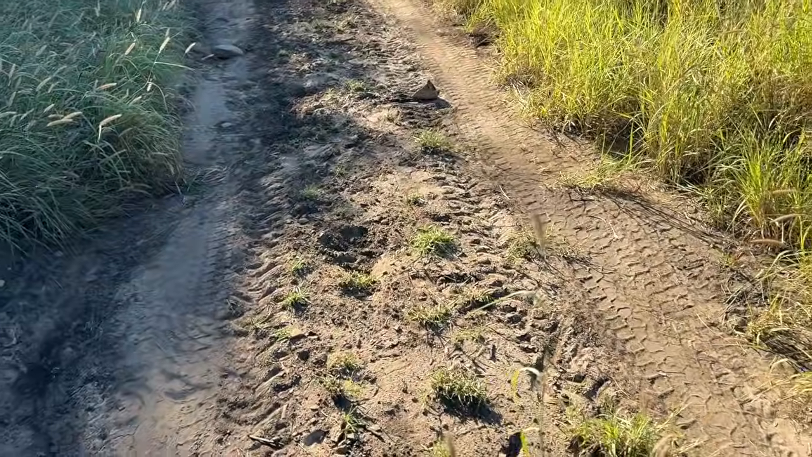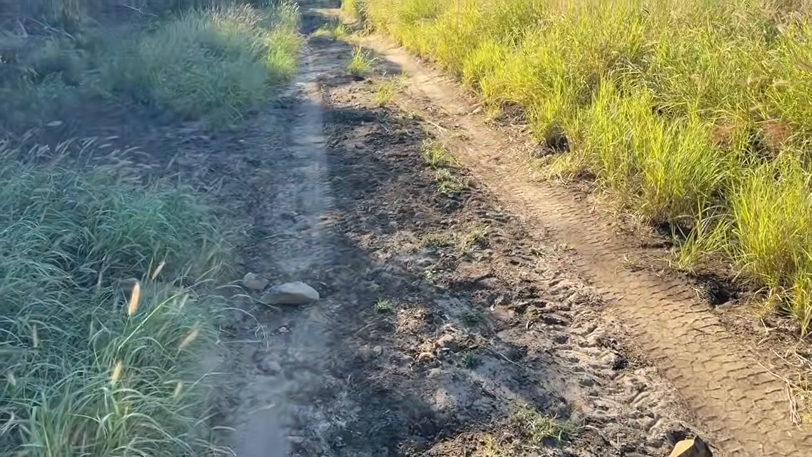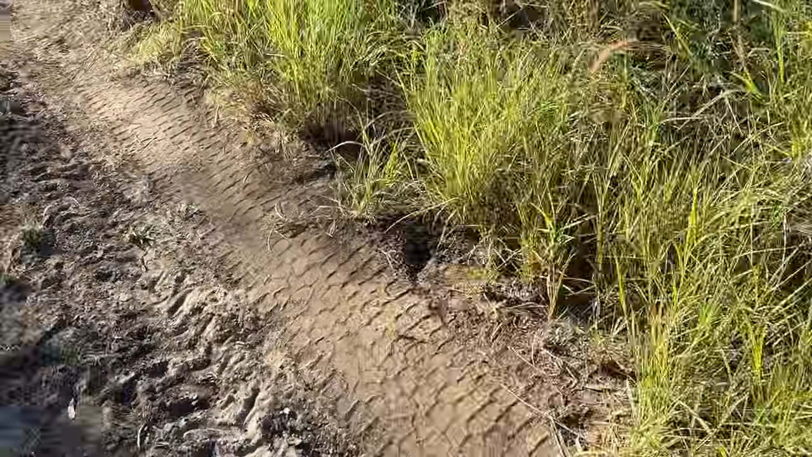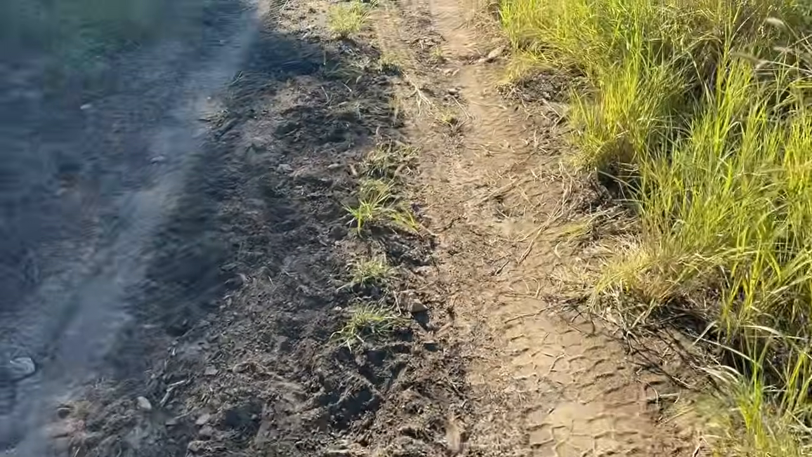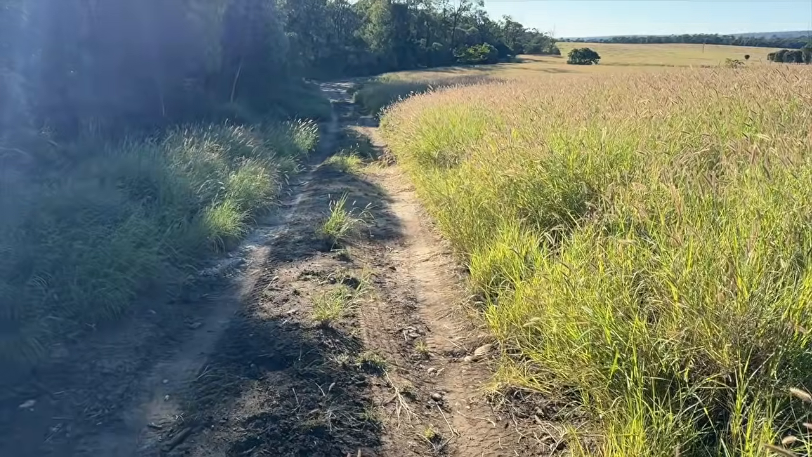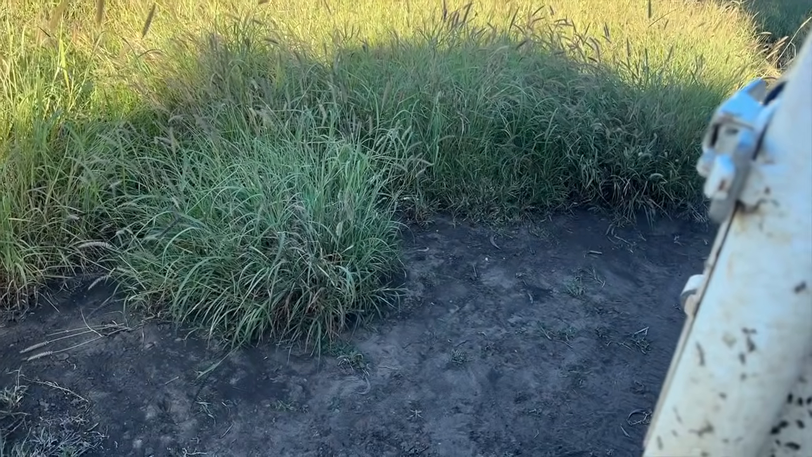I'll leave it go for a few more nights, and if there's no activity around, I might pull them all up, because I think we've got all the dogs that were coming along here, and scored 2 foxes as well. So we'll go ahead and check the traps up further. It seems to be clear around here.